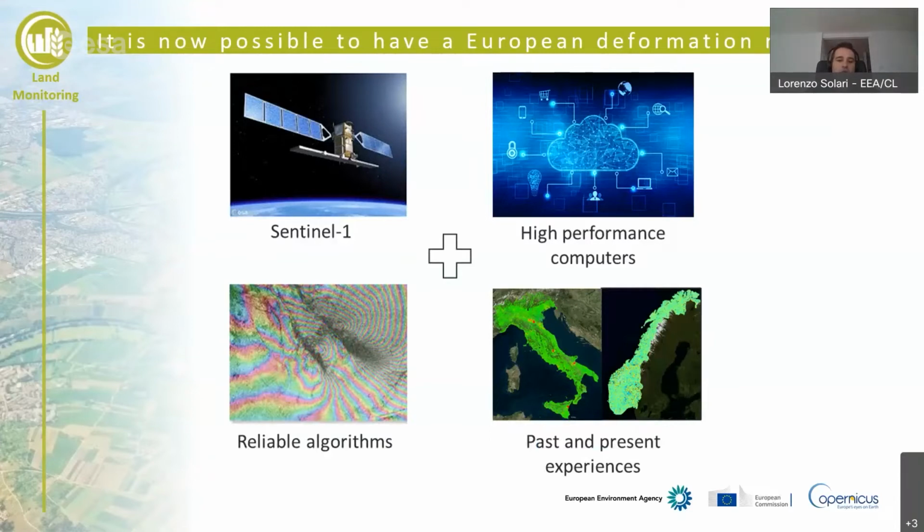Then we have high performance computers and the cloud environment, which allow us to process this volume of data. Then we have the reliability of algorithms that have been used for 20 years, so we are sure of the processing result. And then we built upon previous and present experiences coming from some regions and nations around Europe.